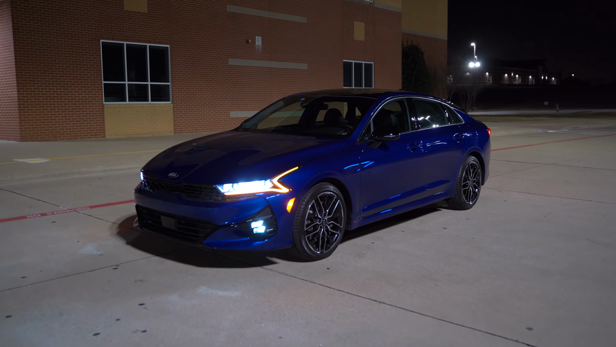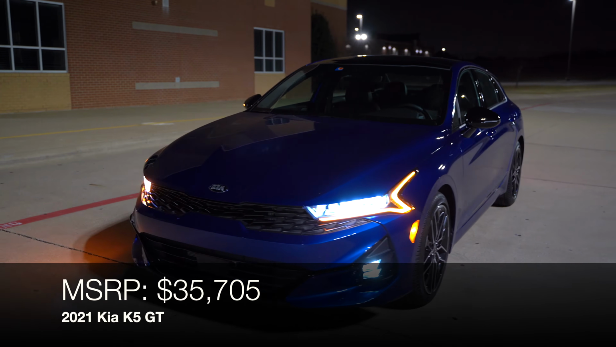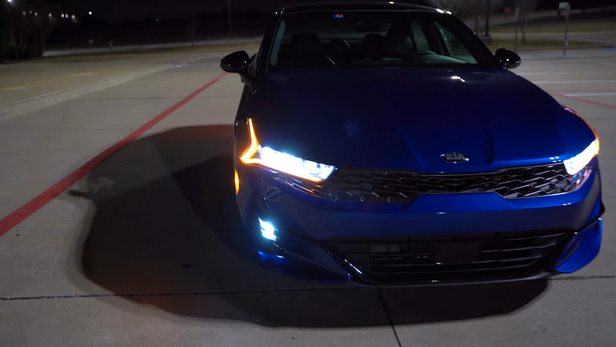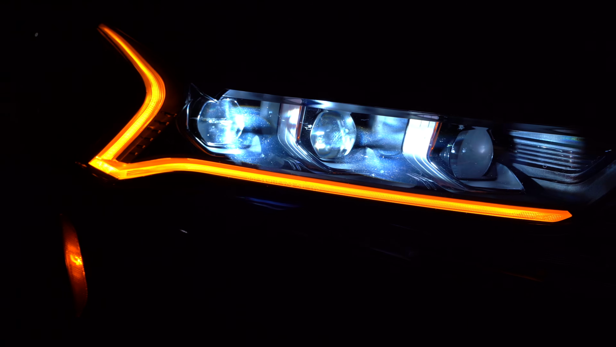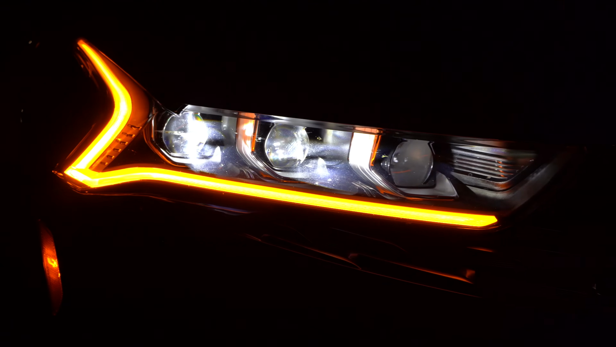All right, y'all, let's take a look at these exterior lights on this K5 GT. So there are some extras, and these headlights are actually a little bit disappointing. I'll have to show you and tell you all about that in just a second. But first of all, every K5 is gonna get these LED daytime running lights and LED headlights standard. That is the heartbeat, the blinker right there, their signature LED daytime running light.